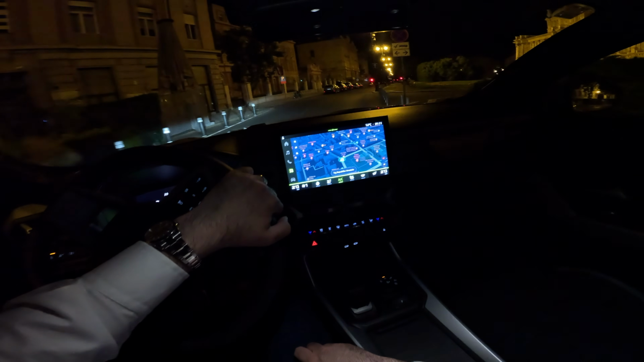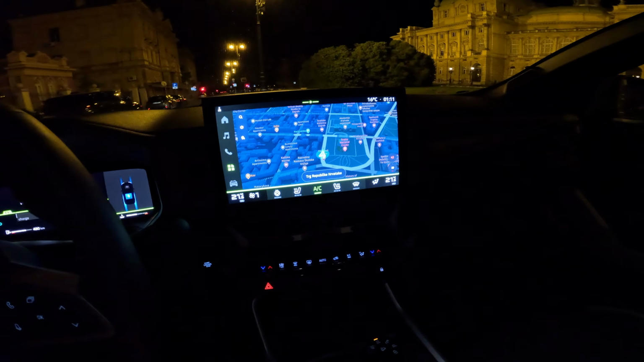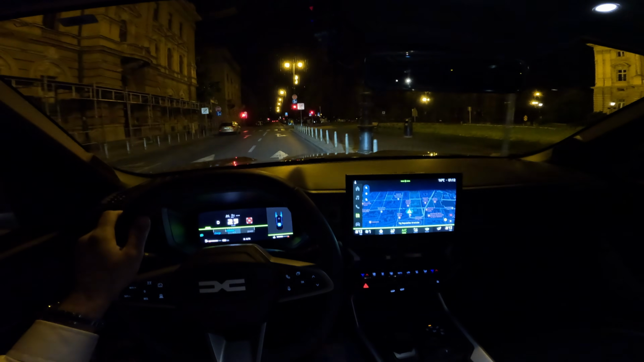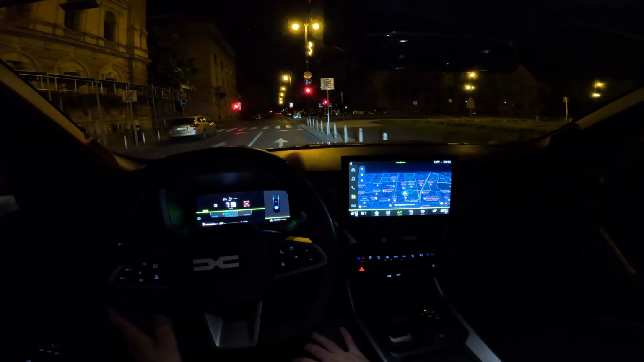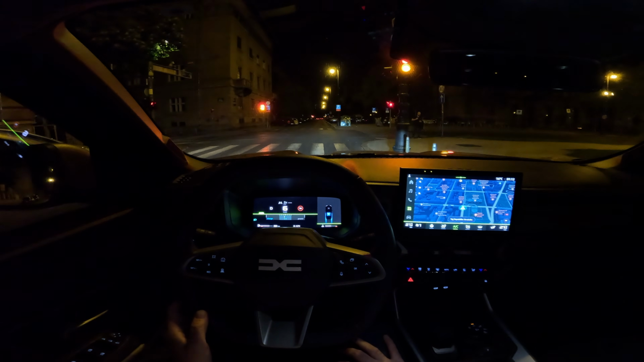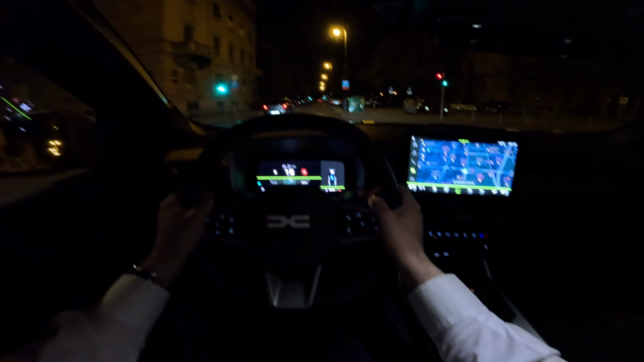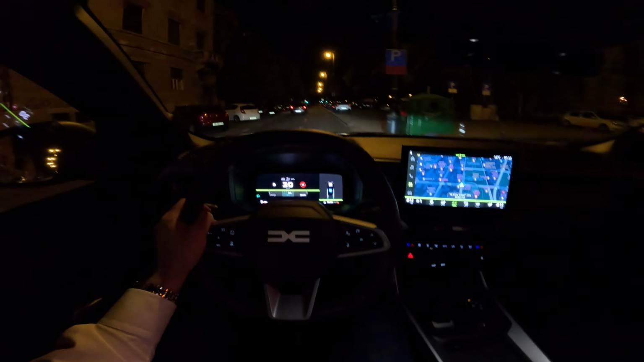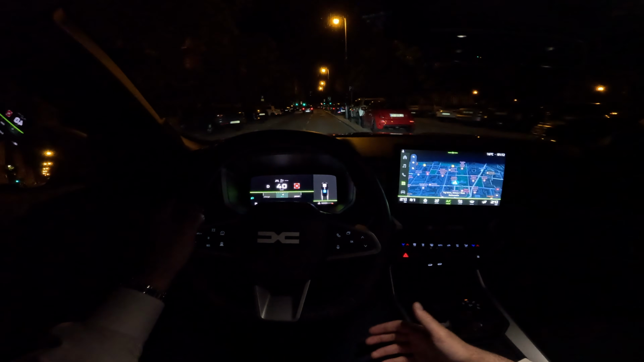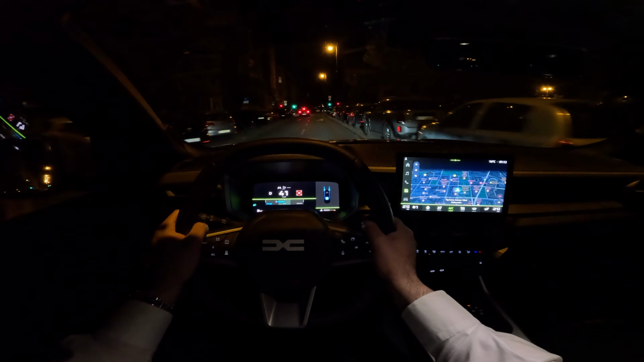There we go. So here it is. You can change also the appearance. Here we have the dark mode now. And up to 60% of the time the car in urban environment can be with electric power, using the electric power for driving. And of course, then if you push the throttle a bit more, you can hear the engine then.